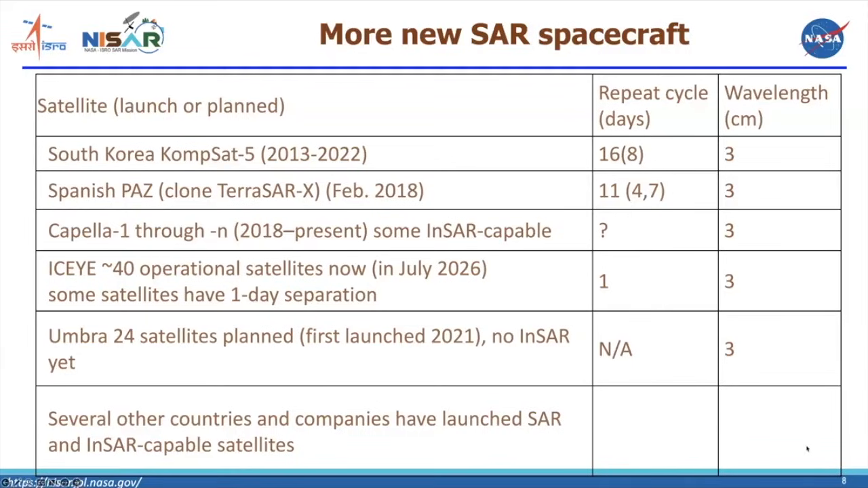And then there've been a number of other satellites launched by China and Japan and especially some private companies. ICEYE is originally a Finnish company, but they also have a US subsidiary based in Irvine, California.